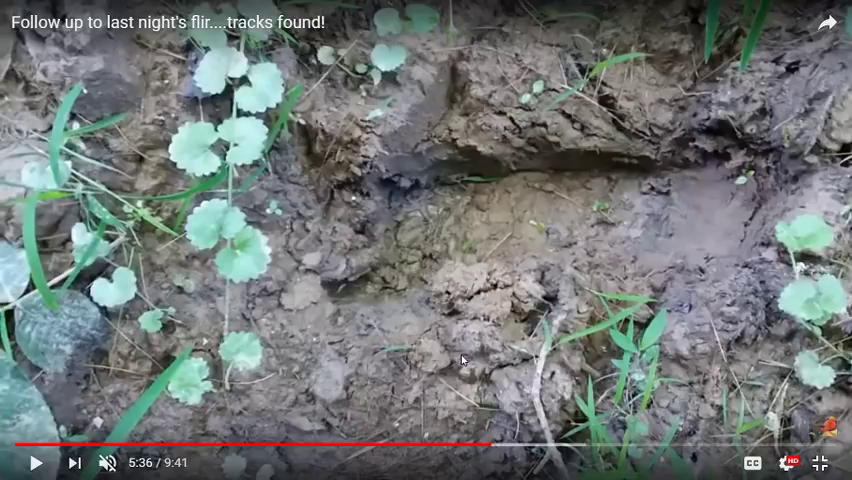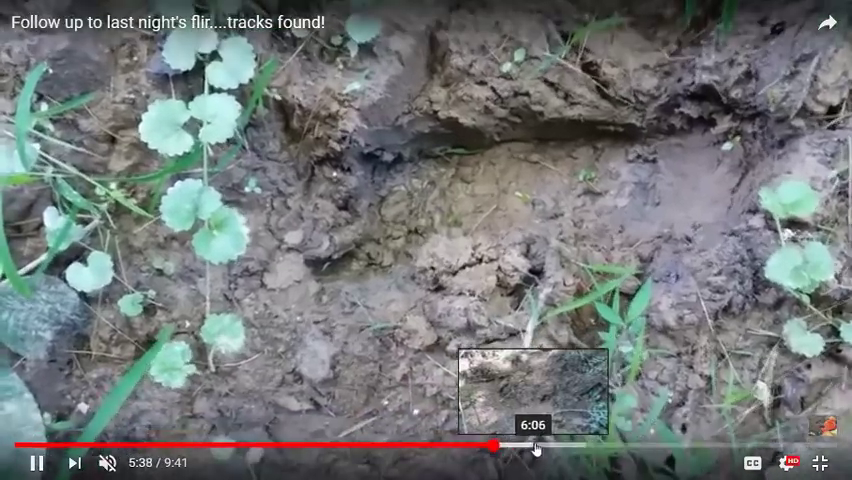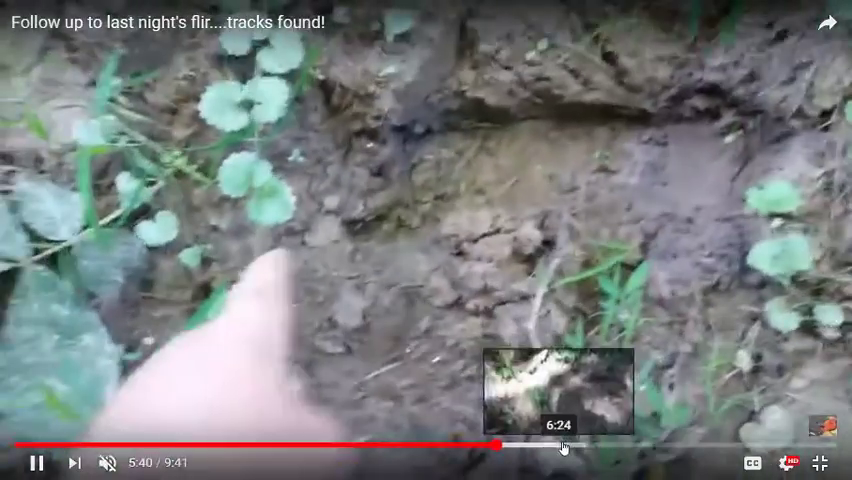But I might try to cast it. I might pick up some material tomorrow. I'll cover this up. I don't think we got any rain or anything. So I don't know there, but anyway, that's the FLIR footage in full.